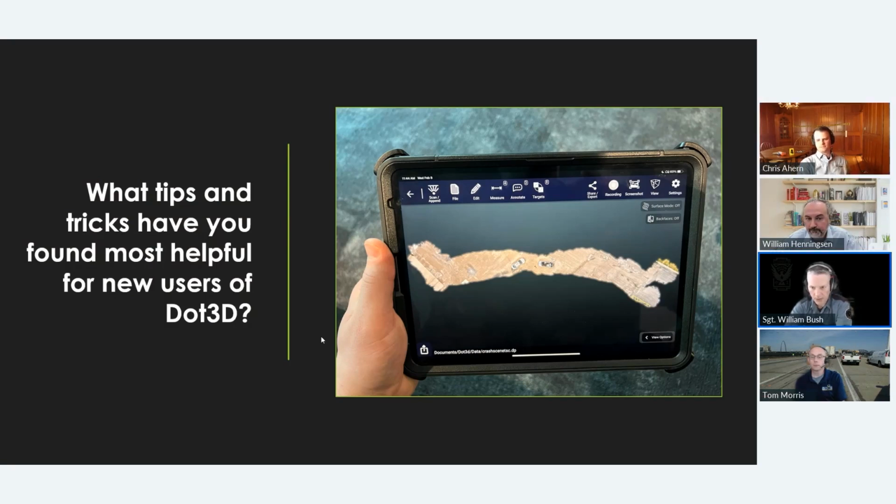Tips and tricks wise, to reiterate what Tom said, you have to be thoughtful with how you move. That's the biggest thing, learning how you move. And when I train my folks, I'm like, listen, you can tilt, you can pan, or you can advance, but you can never do two of the three. That is the best trick to make sure that you are maintaining a fix on where you've been, so you can know where you're going.